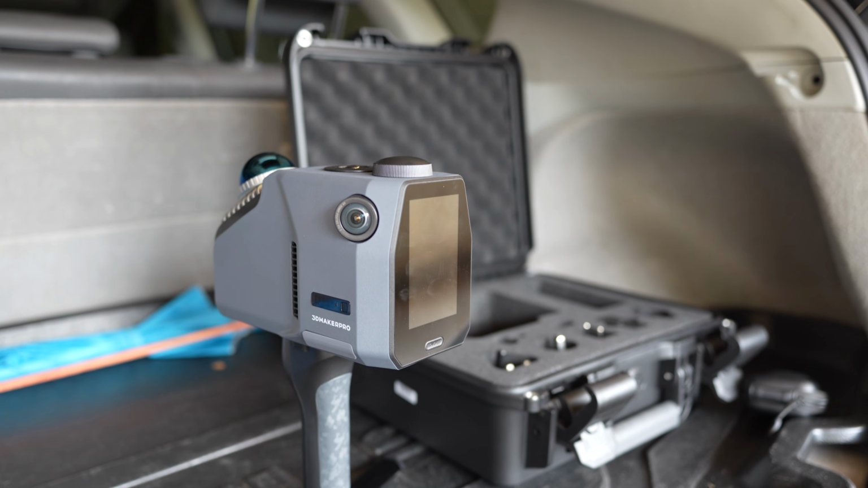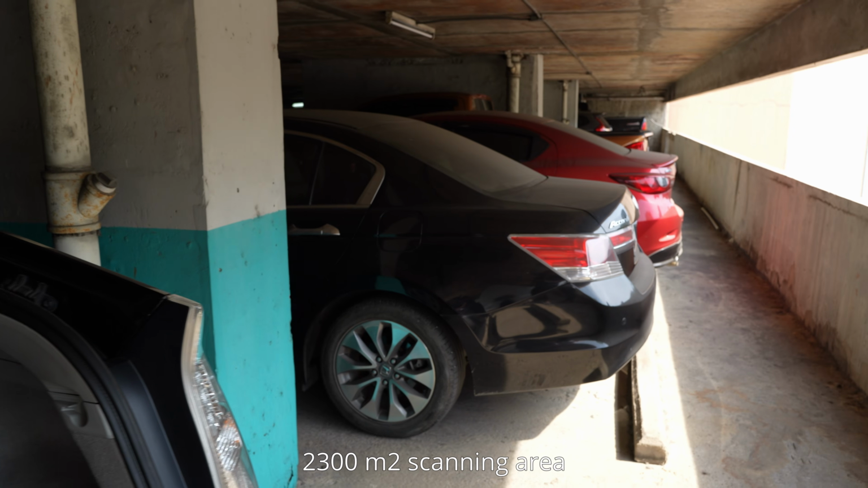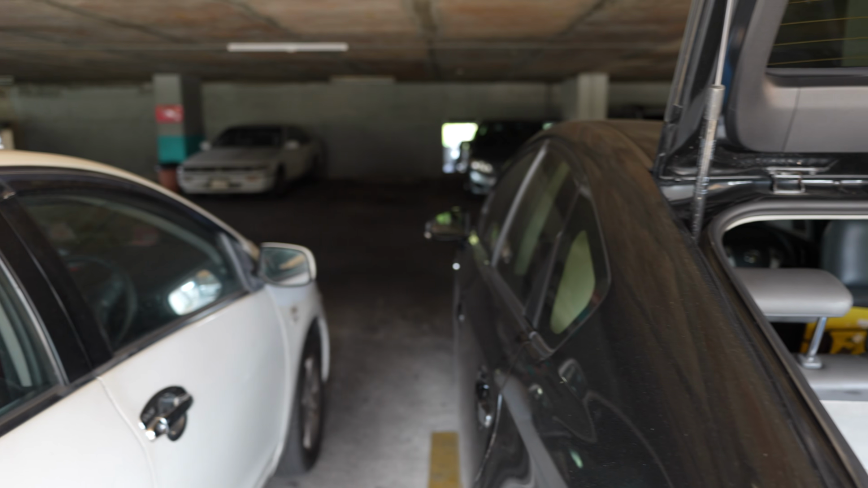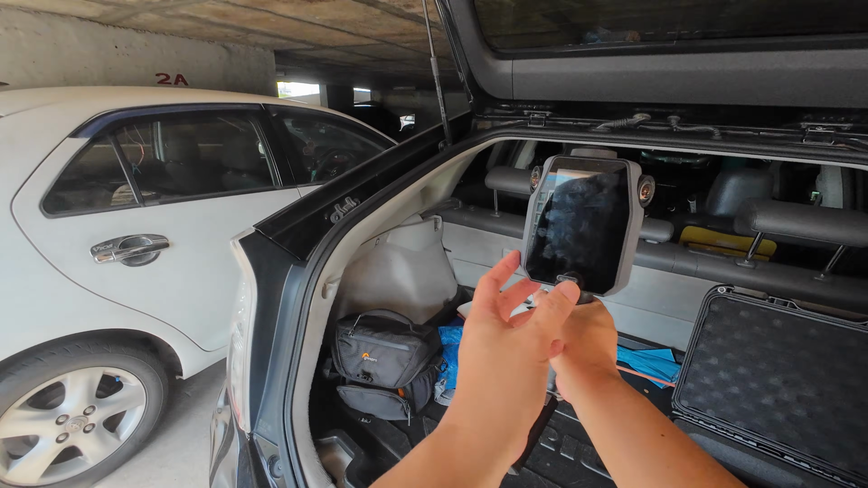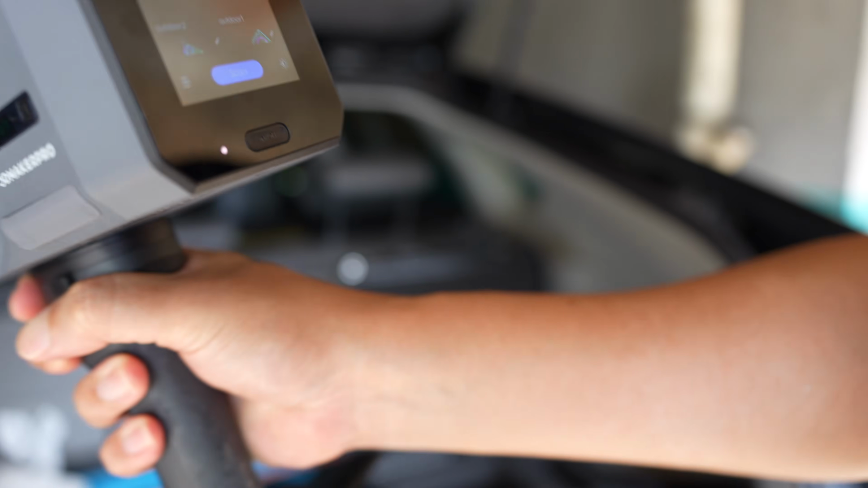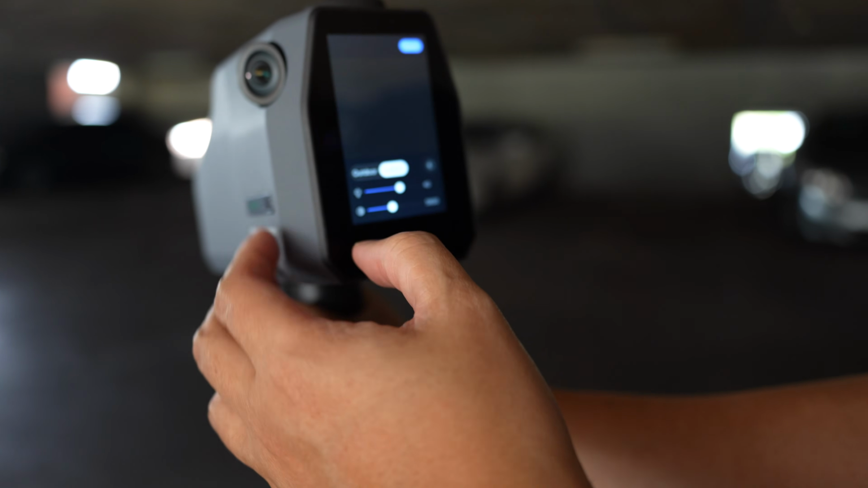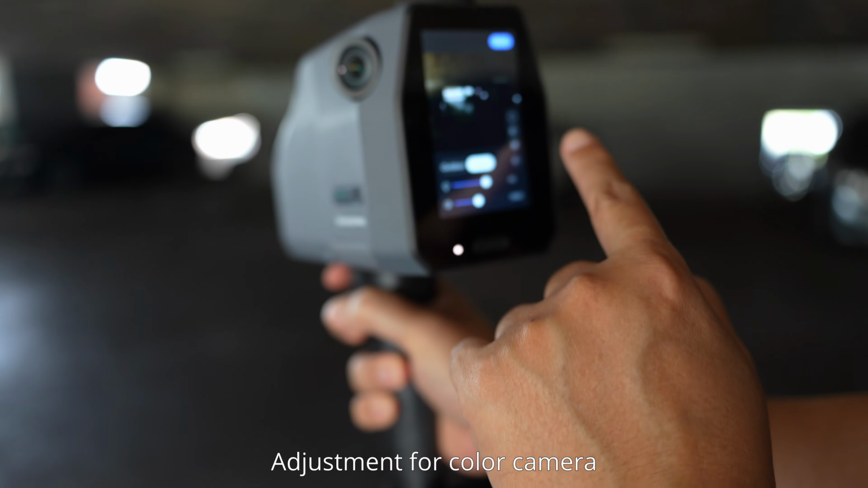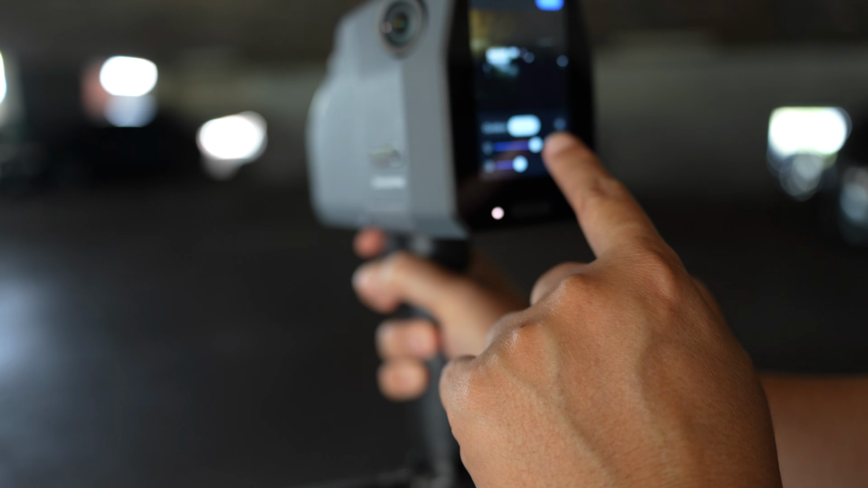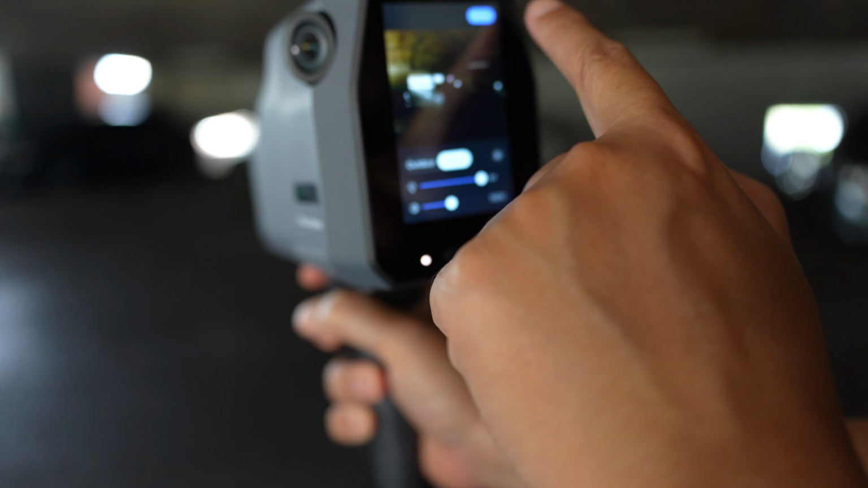So today I'm going to make a 3D scan of this car parking. I will make one round and I will return to the starting point here. Right, so I move here to adjust the brightness. So this will be my starting point. I click here, adjust the brightness. I choose indoor and it's very dark. So I'm going to increase the brightness to the max. Click save.